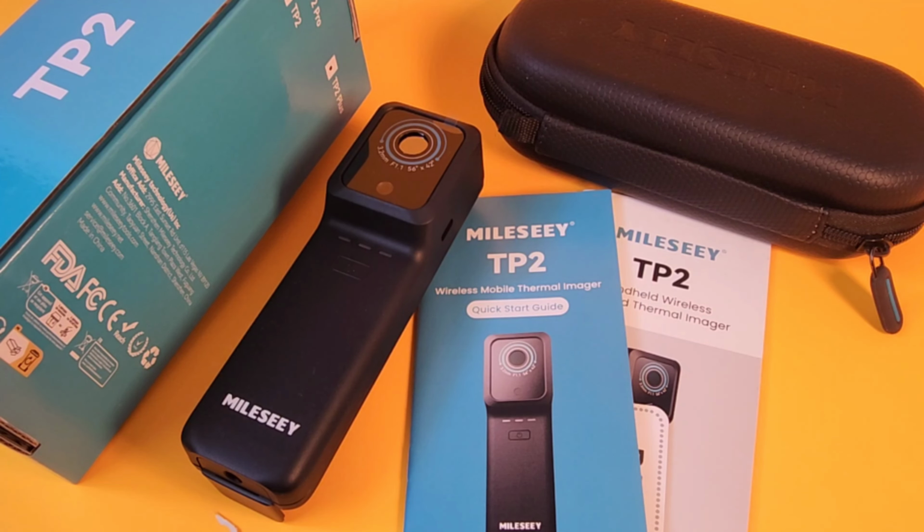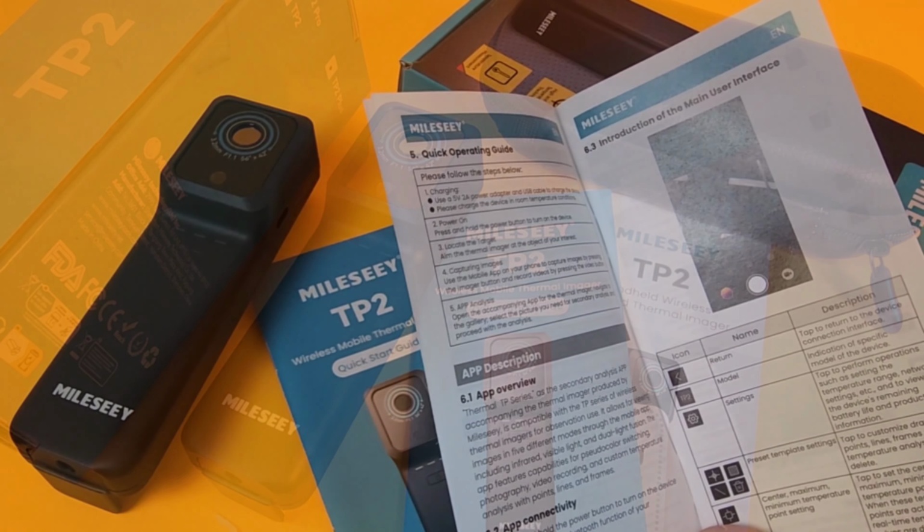Innovation is so important when it comes to electronics, especially today. Things are changing, improving, getting better all the time, and it really is nice when you see somebody who thinks out of the box. MiLESEEY has done just that with this very cool thermal camera, wireless mobile thermal imager. A lot of innovation here, a lot of neat little features you don't normally see on a thermal camera, and the fact that it's just a wireless device that will talk to your phone, wherever that phone may be, as long as it's in range, that is very, very cool.